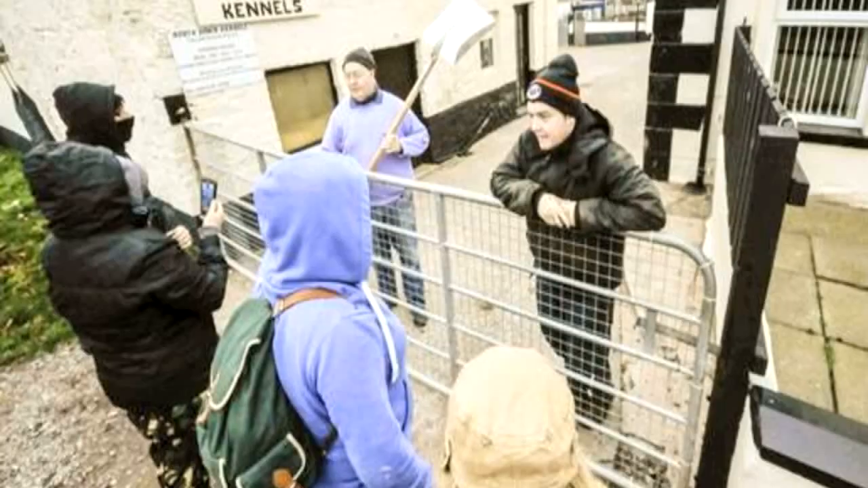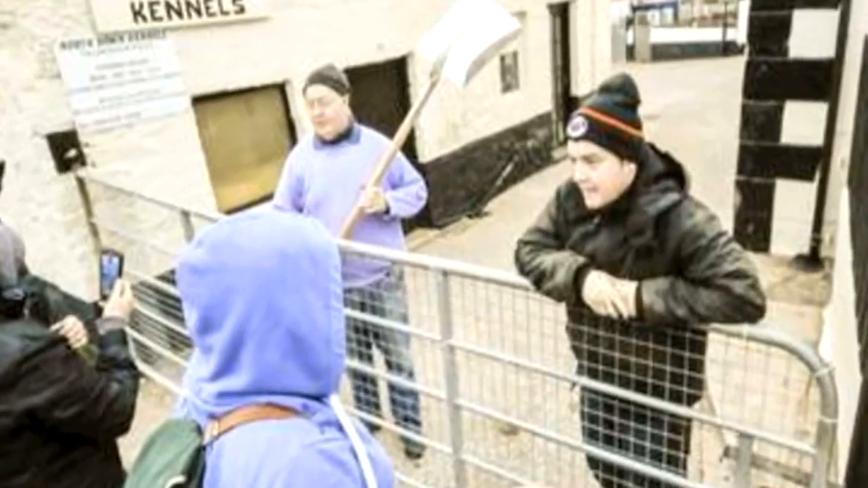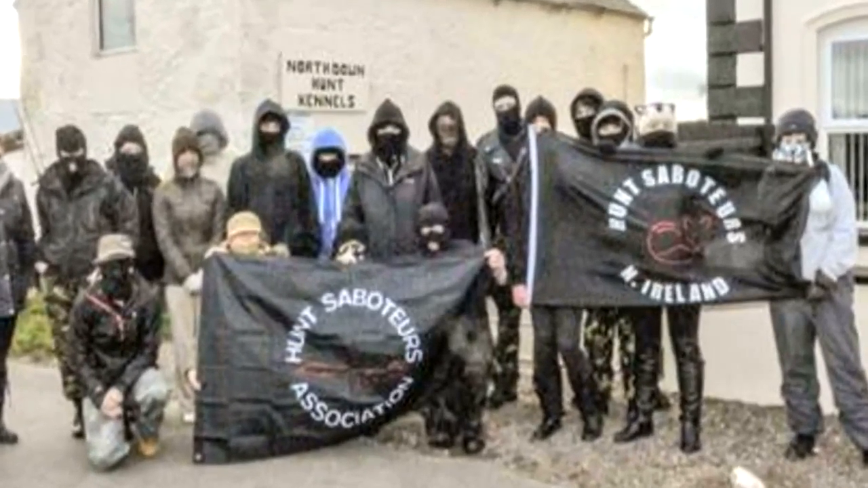It's the opening meets for foxhound packs all over the UK, and the antis are celebrating with violence. Masked saboteurs threatened hunt staff and invaded North Down Hunt kennels in Comber. Happily, the protesters may face police action for being in breach of Parades Commission rules on staging demonstrations.